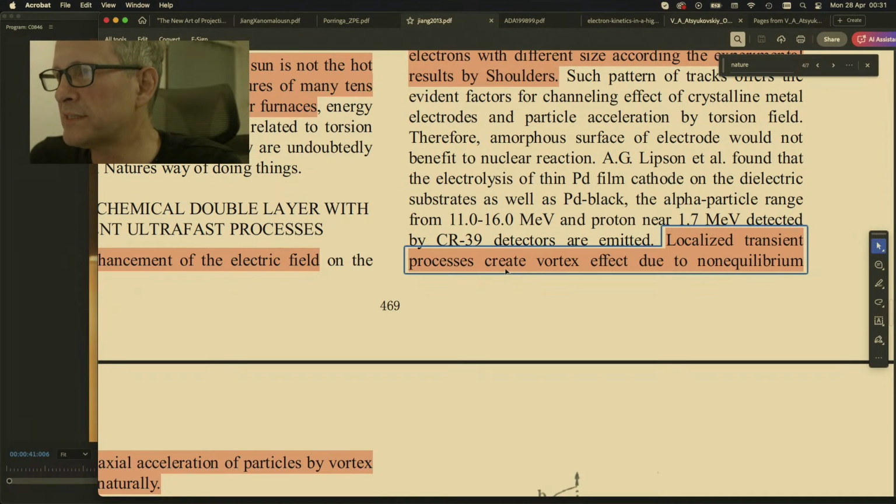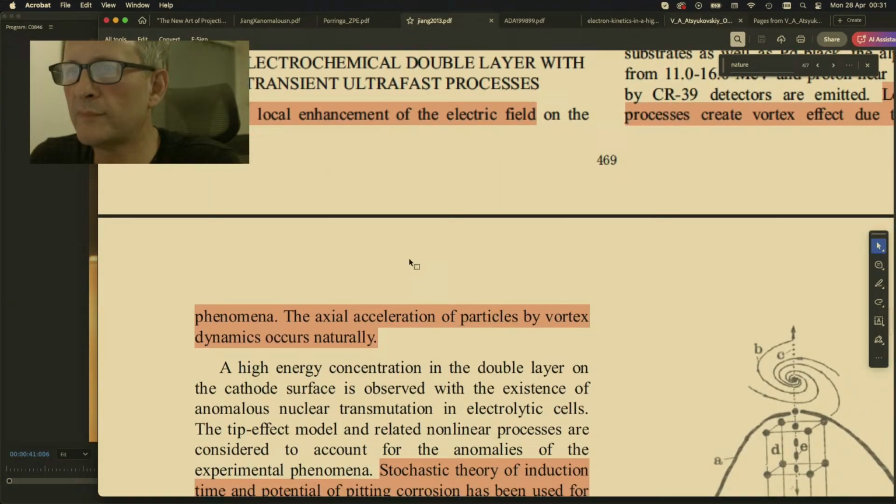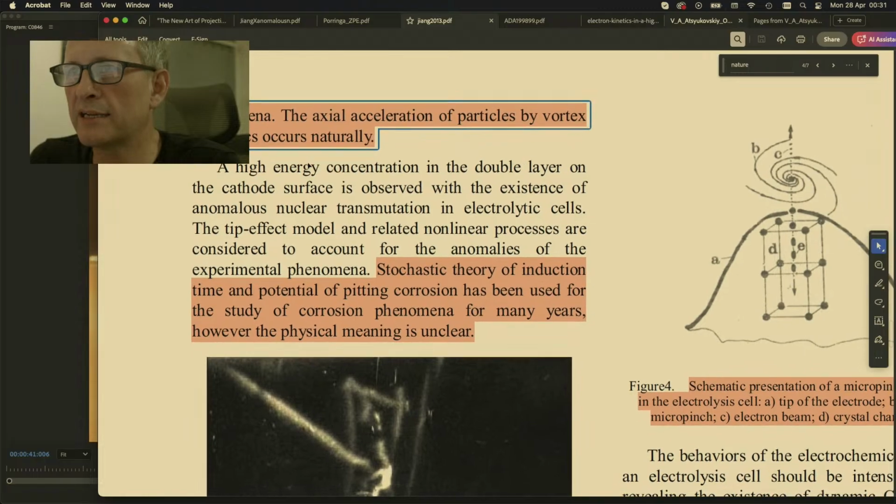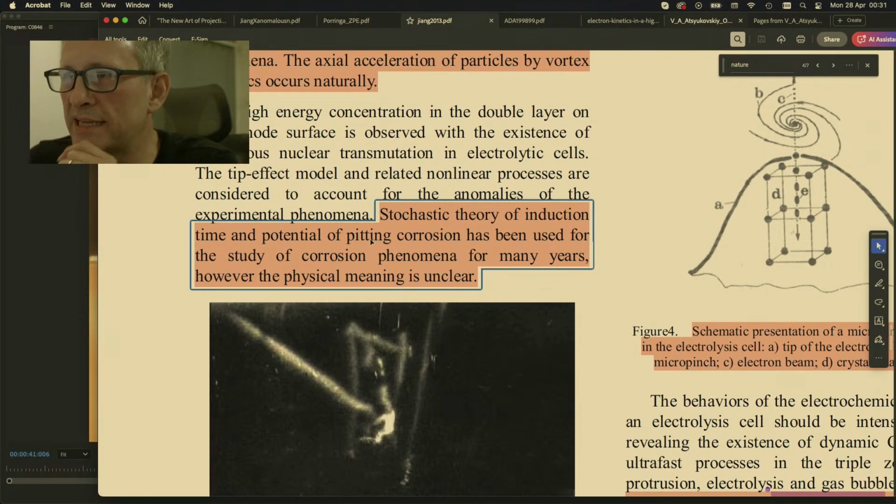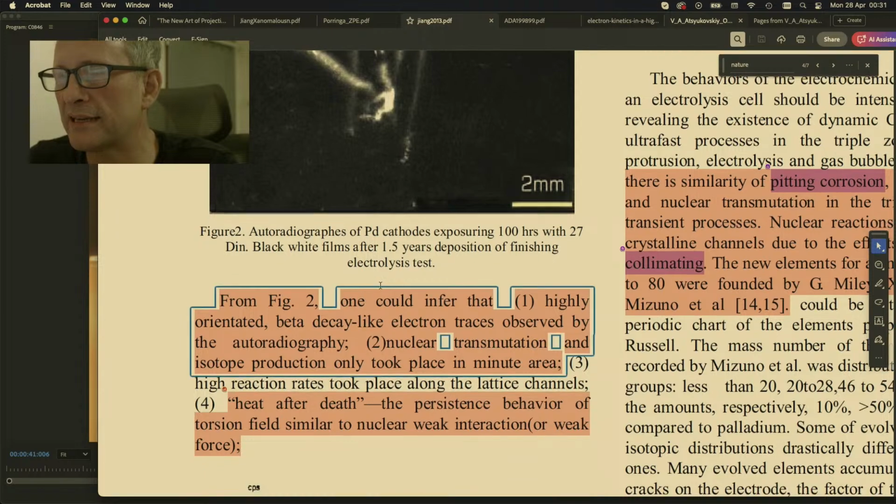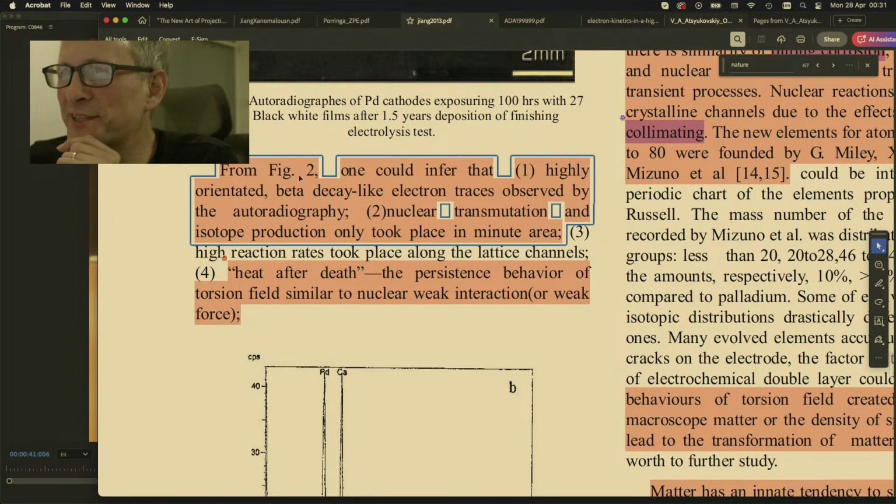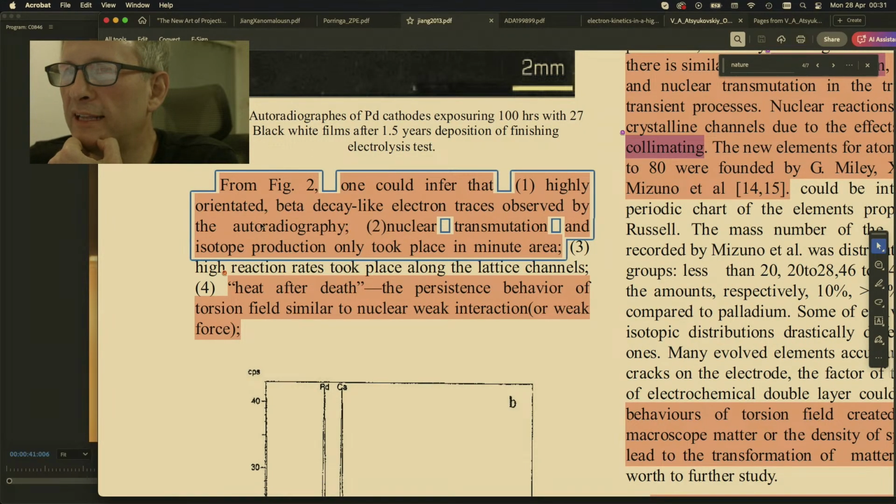localized transient processes create vortex effect due to non-equilibrium phenomena. The axial acceleration of particles by vortex dynamics occurs naturally. Stochastic theory of induction time and potential of pitting corrosion, that's cavitation, has been used for the study of corrosion phenomena for many years. However, physical meaning is unclear. Has anyone seen it yet? From figure 2 here, one could infer highly oriented beta decay-like electron traces observed by autoradiography, nuclear transmutation.